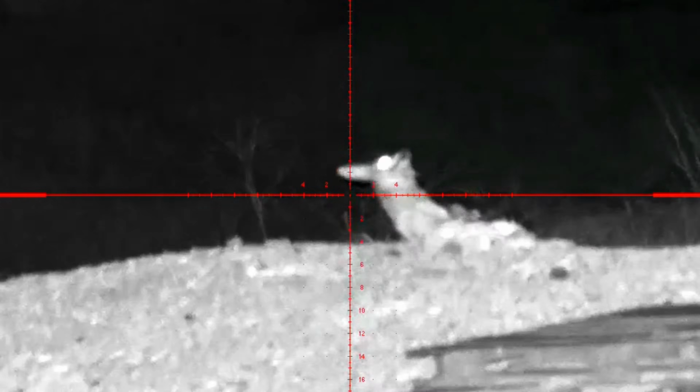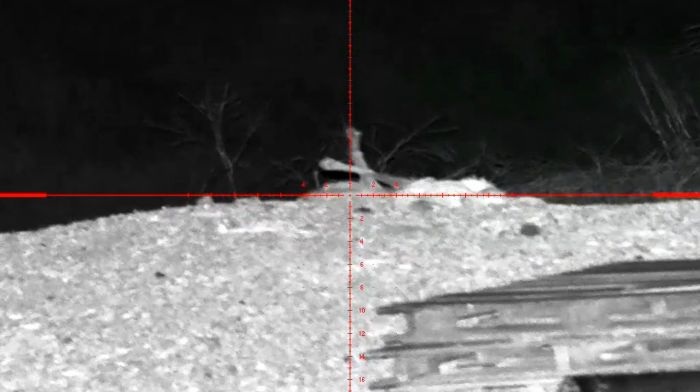Coyote hunting can be pretty exciting, and it's one of my favorite things to come out and do, and I know it really benefits the farmer, and it does take quite a bit of patience to be successful with coyotes.